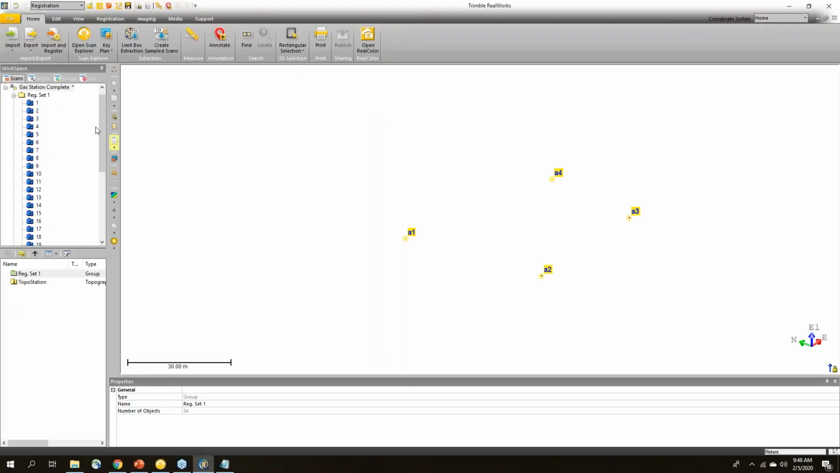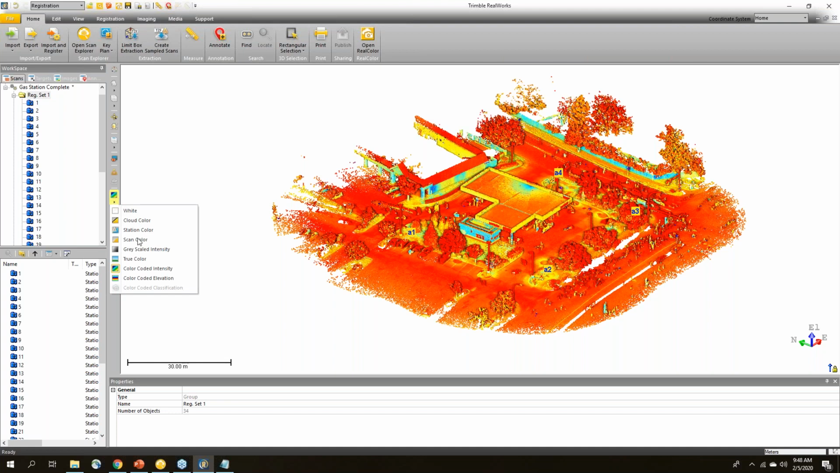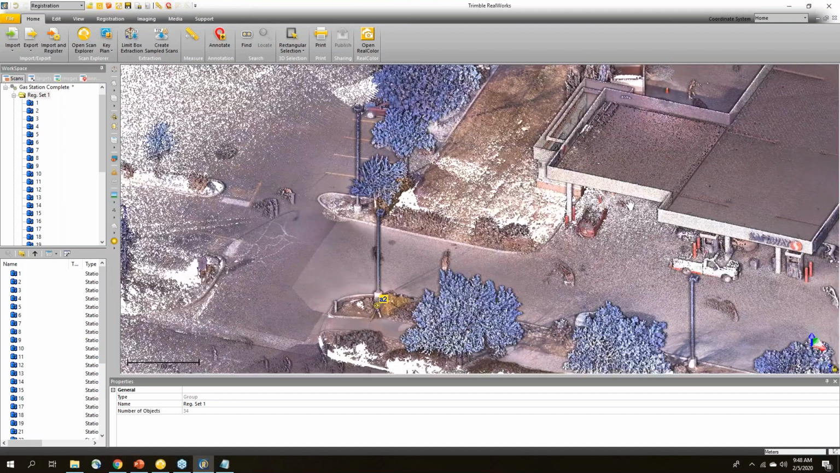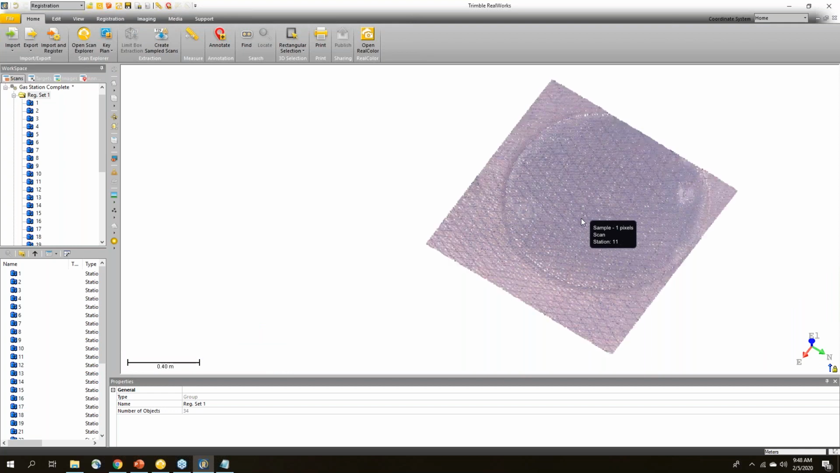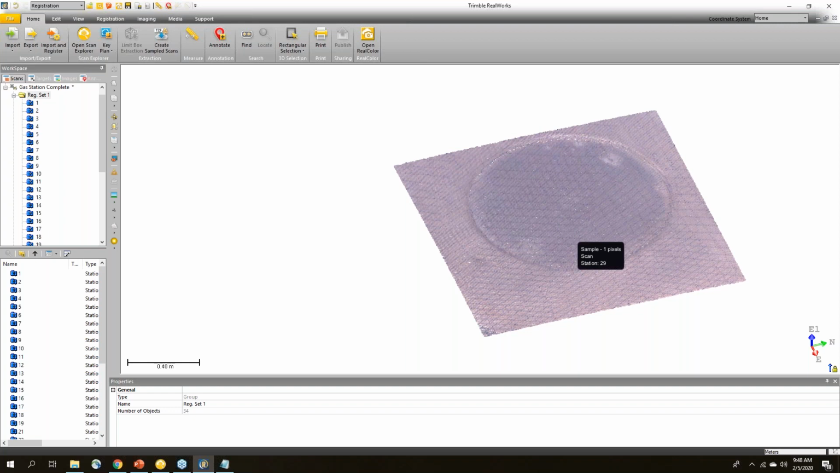You can see an example right here in Trimble RealWorks. If I just display the point cloud, we'll change this to true color. So you can see there's a lot more density on these points. For example, over here, trying to look at this manhole area, you can zoom out and you can see a lot of density on these points here on the ground to see that manhole.